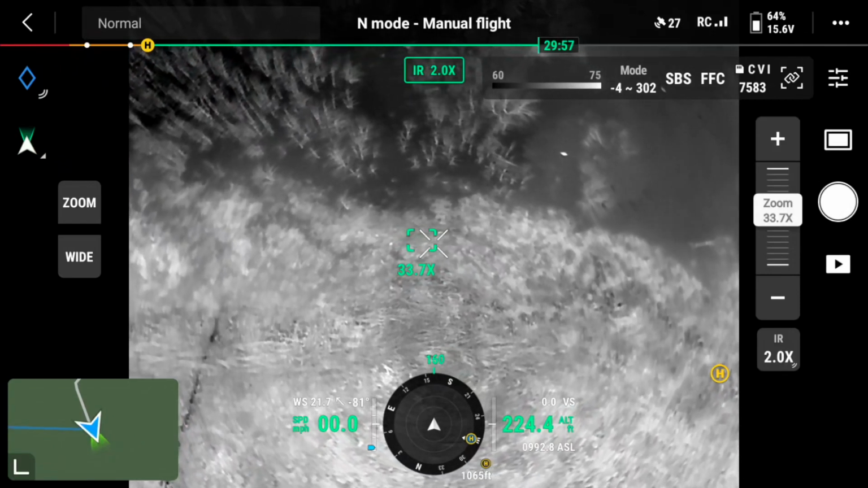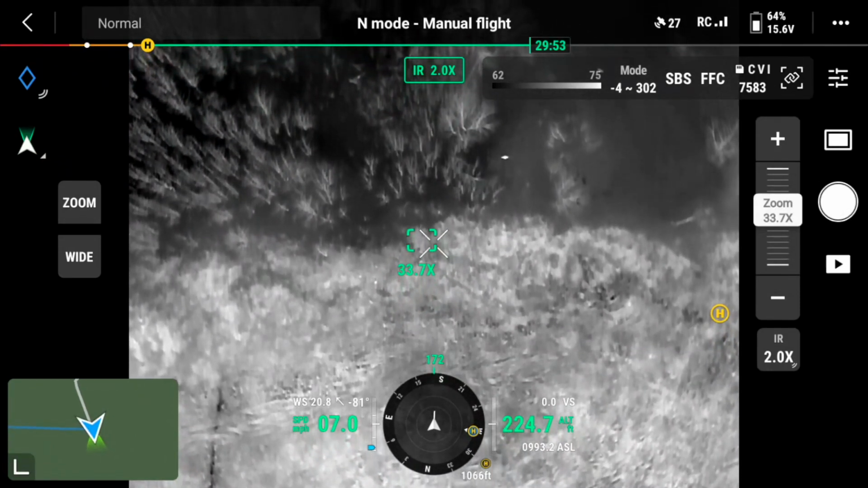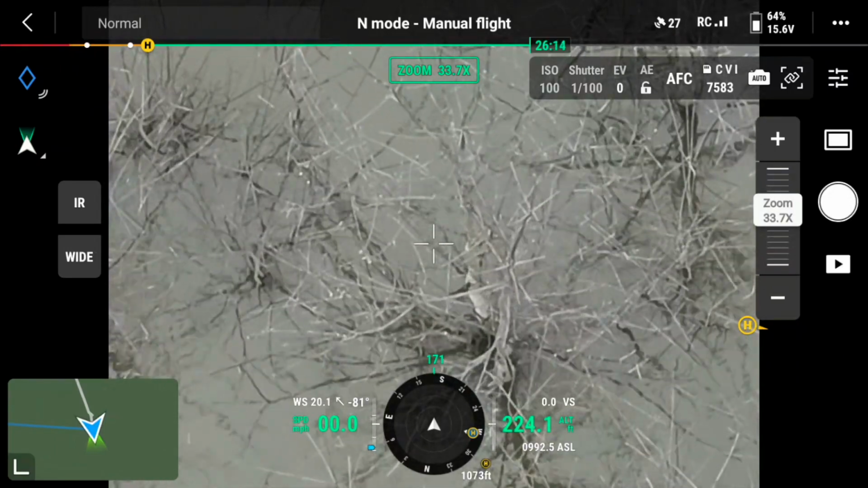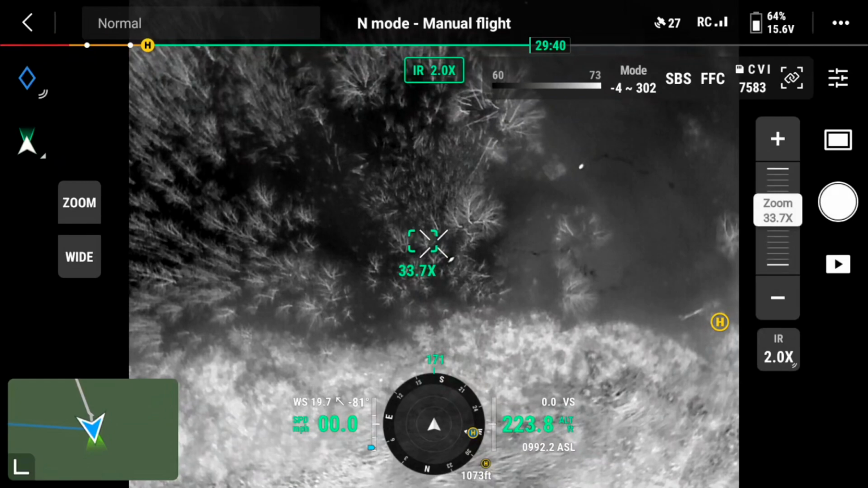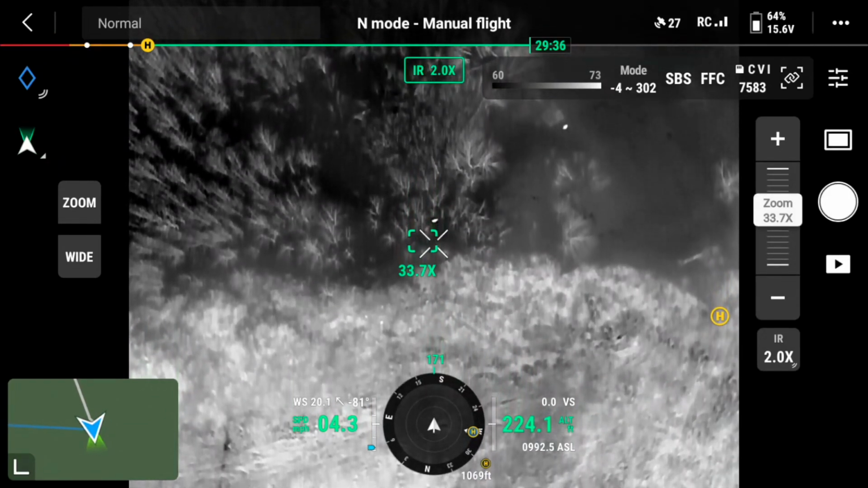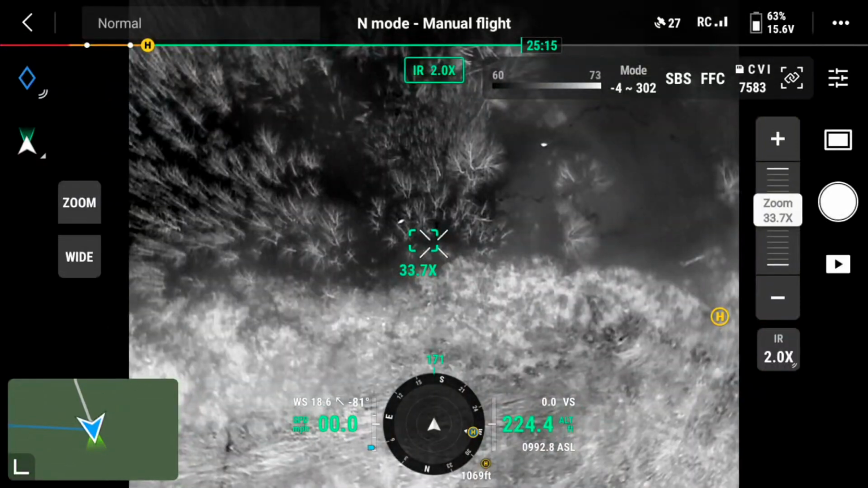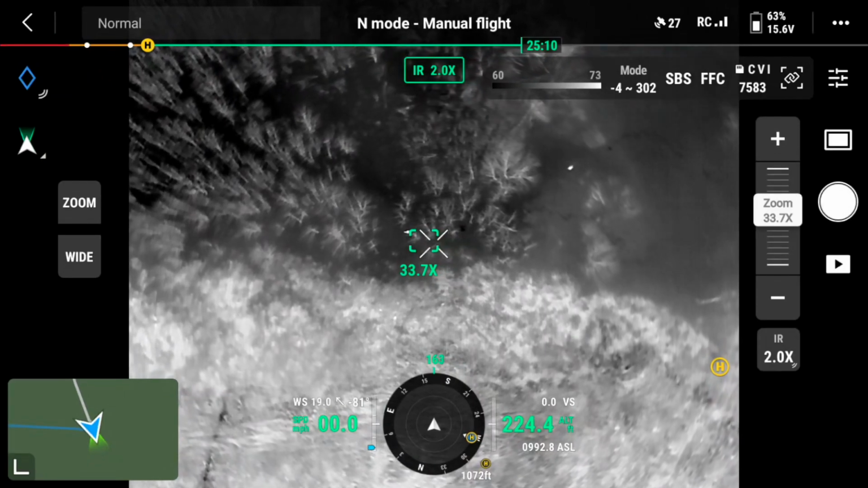The thing is, it's hard to have a reference point on sizes unless you really think about the length of a branch, the diameter of the tree, etc., of what we're actually seeing. These objects are moving pretty good. They couldn't be fish because the fish would be the same temperature as the water generally. But there's something moving down there, and we're going to get a glimpse of what I saw, which was pretty cool.